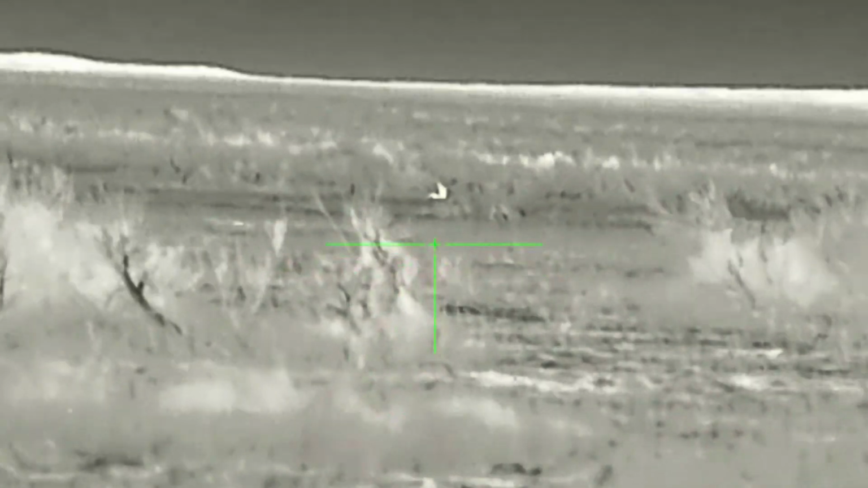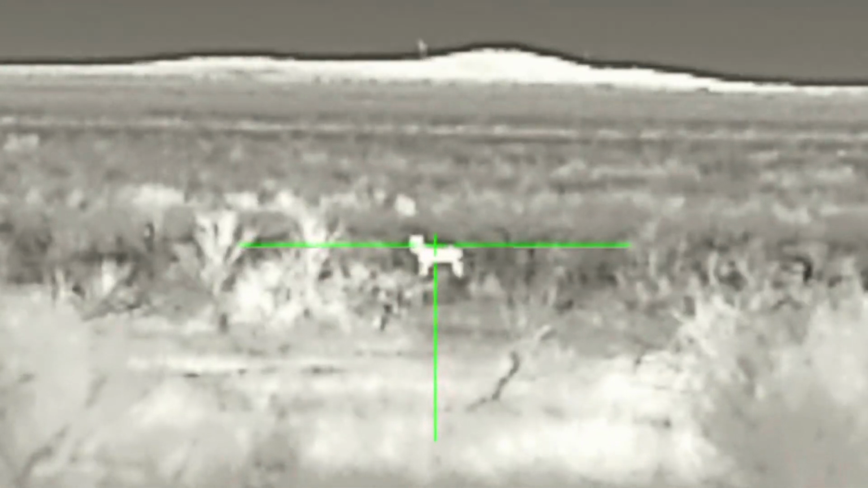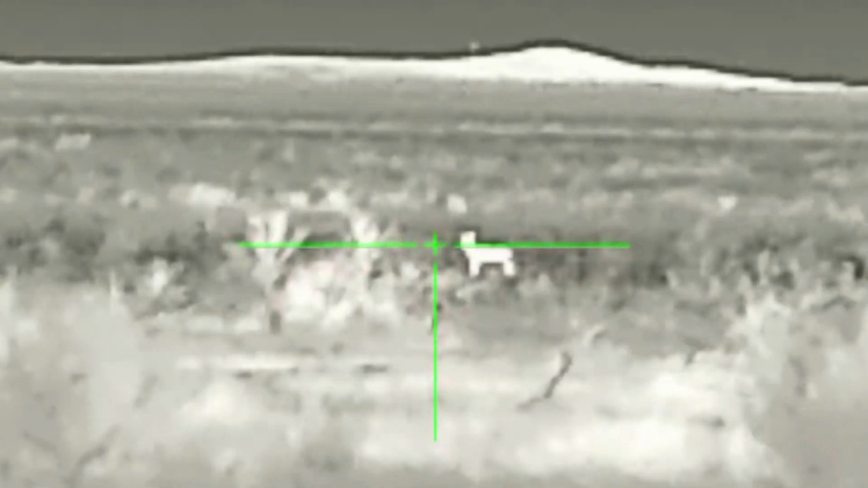As I started out the night on this first stand, I spotted an animal lying in the distance and I thought it was possibly an antelope sitting there. After about 15 minutes, it got up and walked away, and I realized it was a coyote. I went to take a shot and realized I didn't have a clip in the gun. By the time I got it in, it had disappeared. My first opportunity was missed.